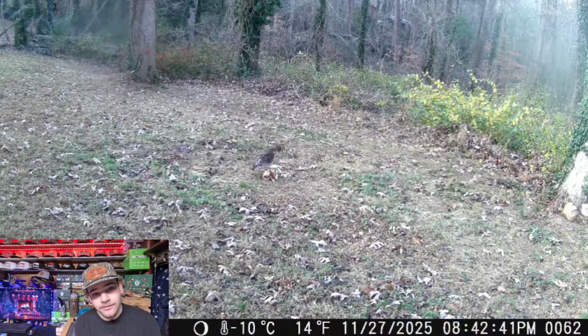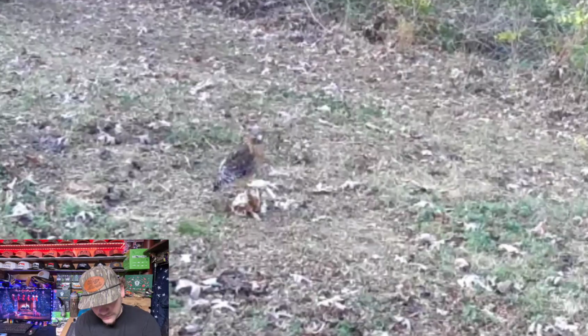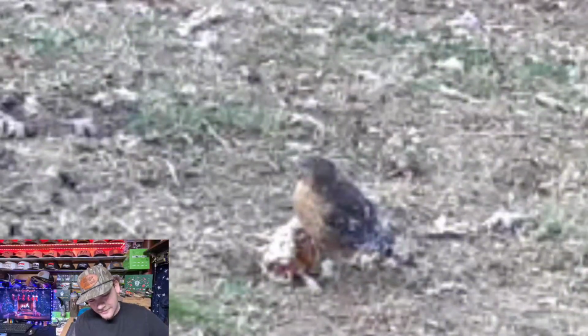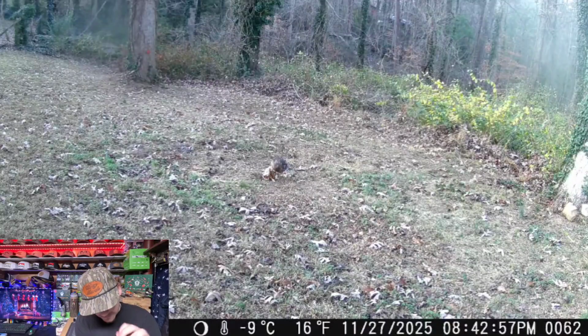Alright, so this is when I threw the turkey out, and there's an actual hawk. This is at 8 a.m. There's a hawk down there eating on it. I think that is pretty cool. Cool little hawk. Go ahead and see what he's gonna do.